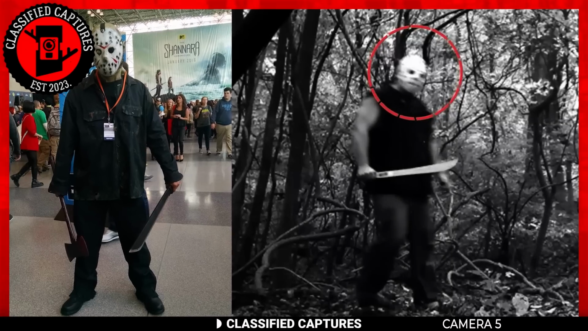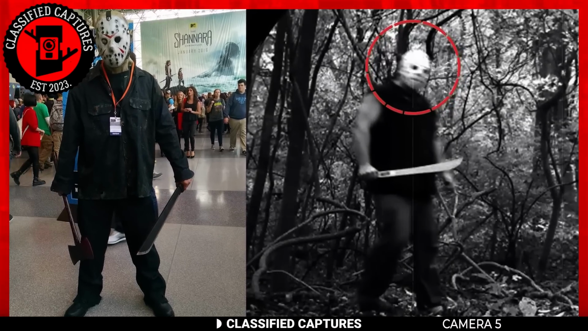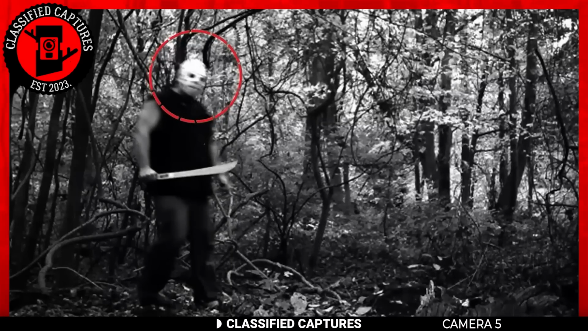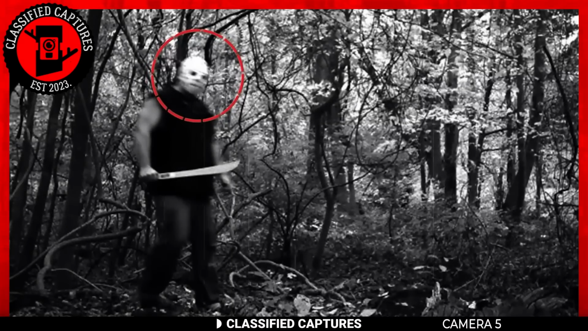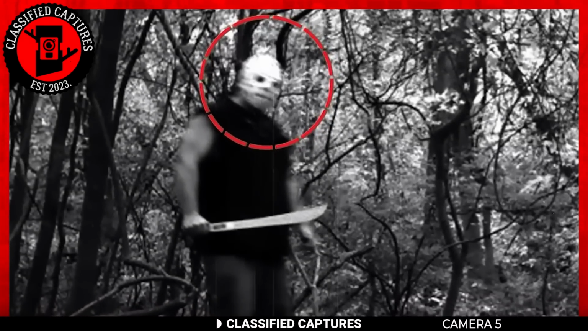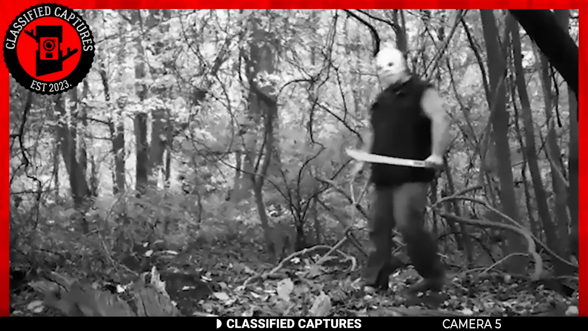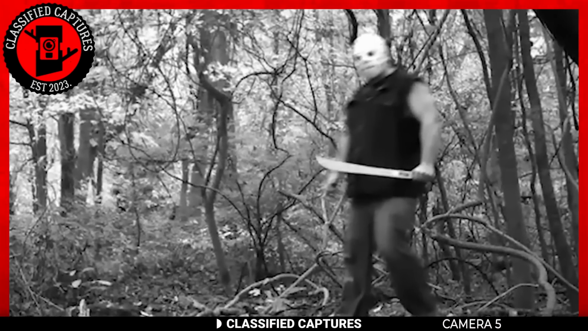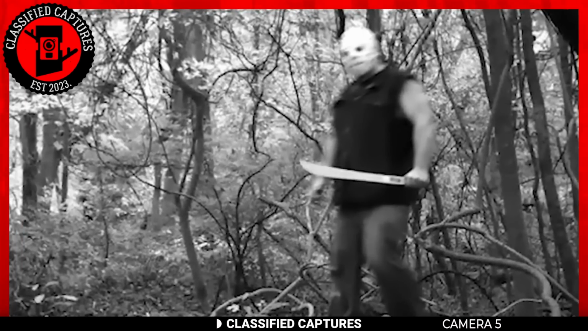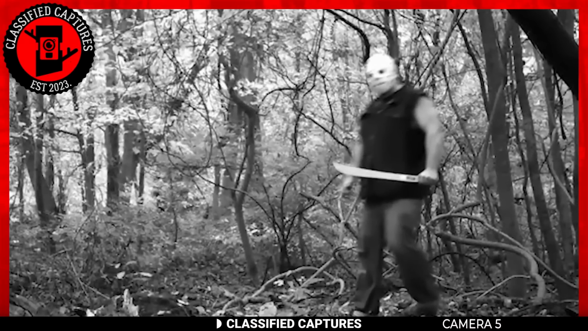Could it have simply been cosplay? Well, that's possible, but we don't think that's the case here. The camera is located in an isolated and remote location in the woods. There's no way the individual captured in the image traveled that far just to pose with a cutlass for a photo. Plus, he was caught unawares by the trail camera that had been set up, and he was alone without any camera equipment. Could he be impersonating the character in the movie?